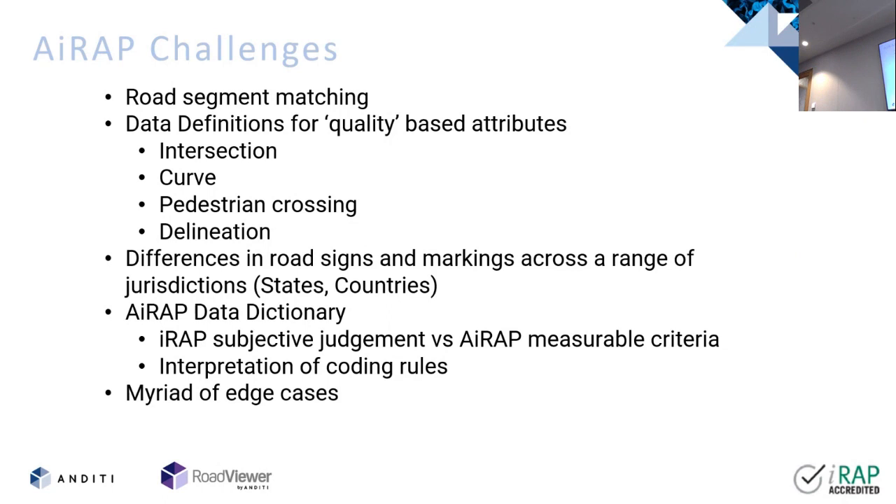Okay, so the iRAP challenges, the road segment matching bit, and I'll show you some examples of that. Make sure we get that right because it's a starting point. That's what everyone references back to, etc. This data definitions thing that we talked about, the quality judgments that humans make, which in iRAP coding go really unchallenged, they're just there, but in a digital space, we've got to be able to define them. So how do you define the quality of an intersection, curve, etc.? So it's breaking out all those little attributes and then being able to pick them up and run through them. So curves, pedestrian crossings, delineation, etc.